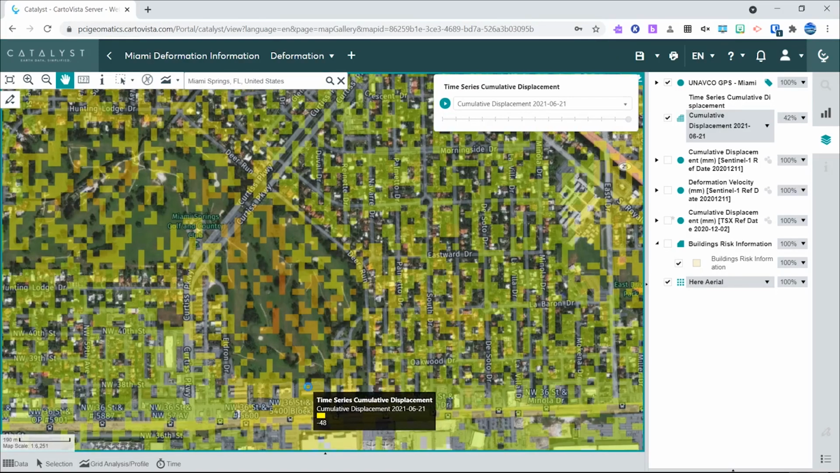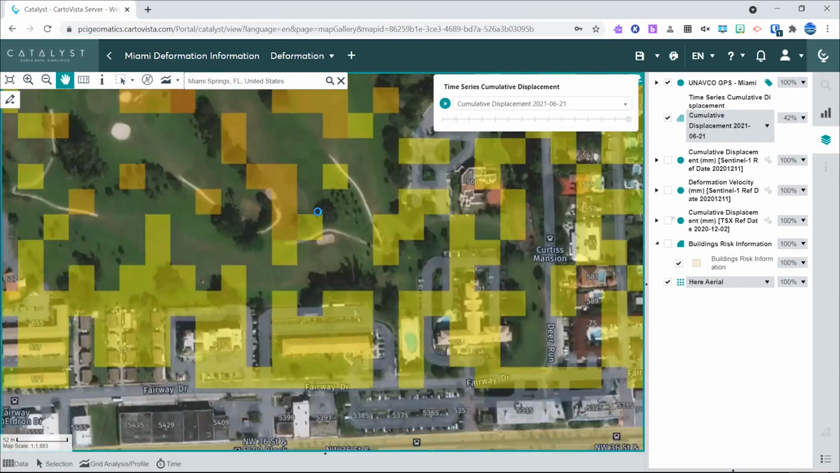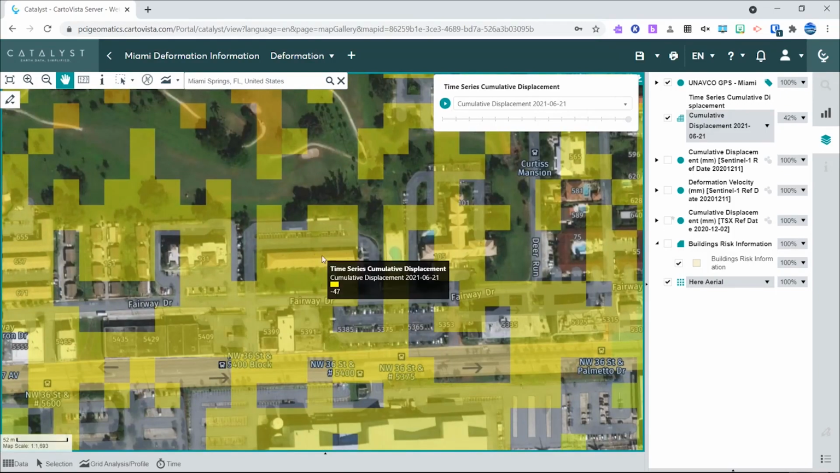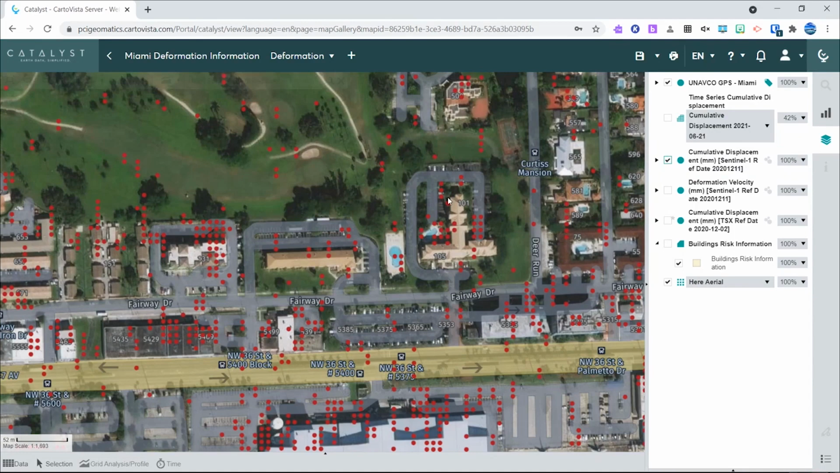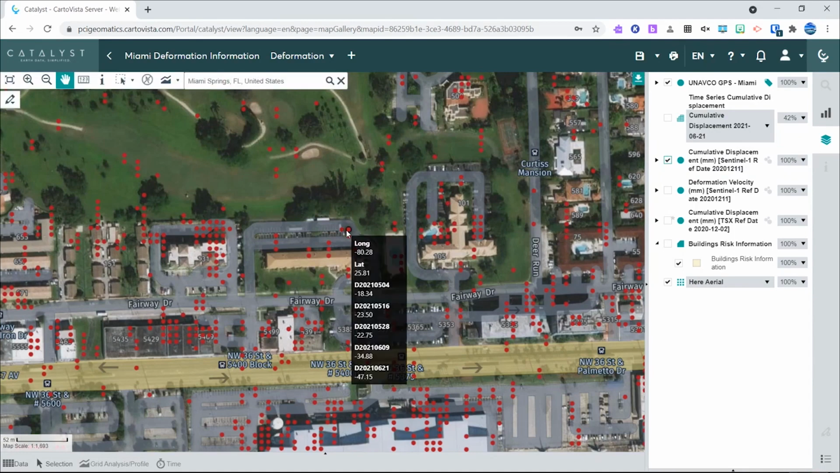So what I can do is zoom in and turn on the individual persistent scatterer information from the Sentinel-1 data. So I can turn that layer on here, and I can get those individual measurements, and you can see what those values are over this location.